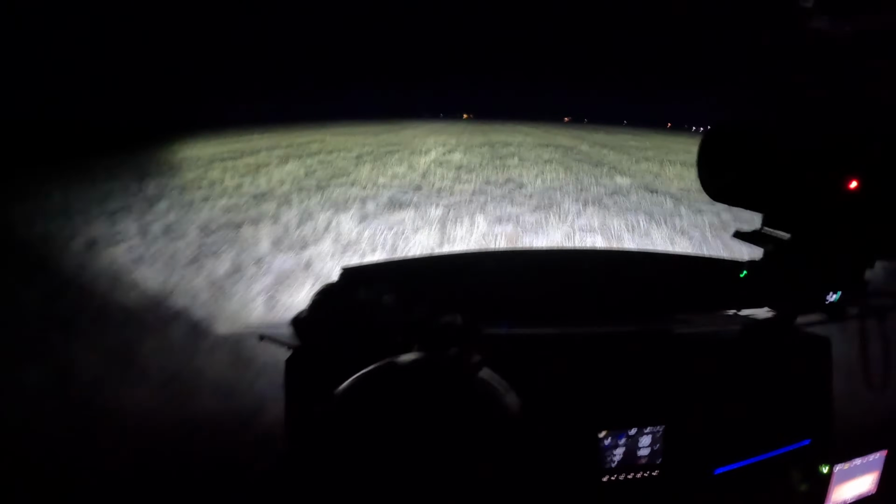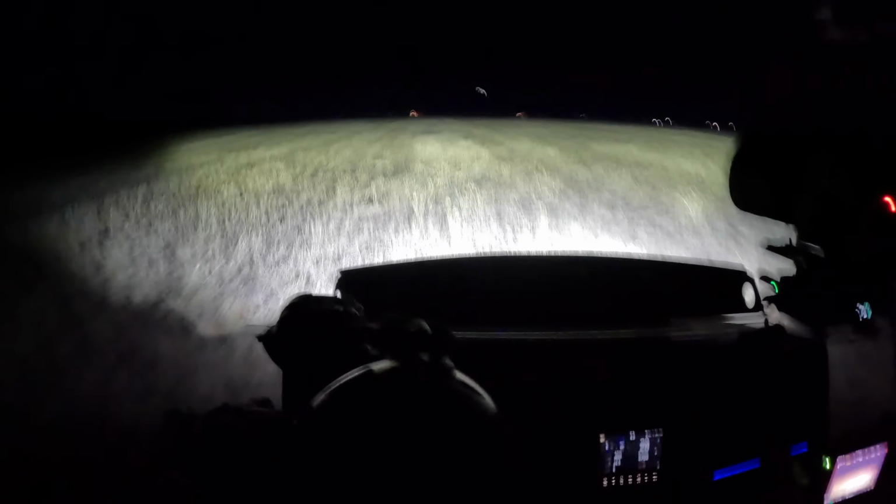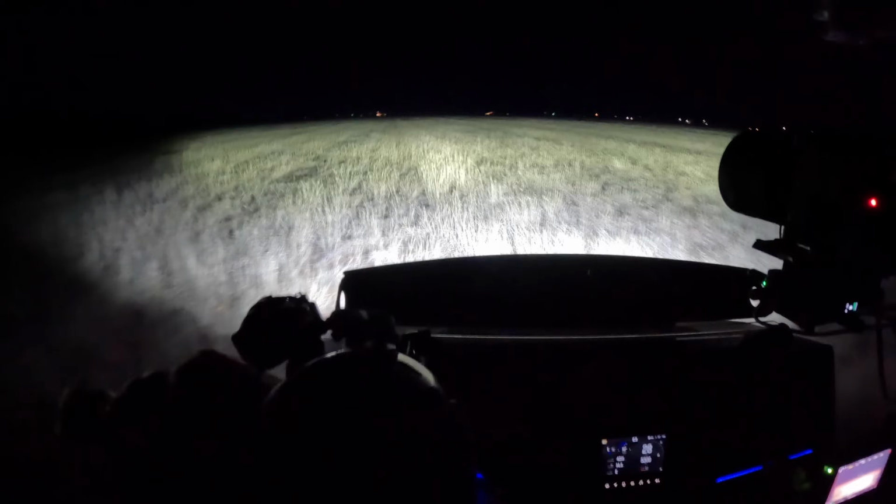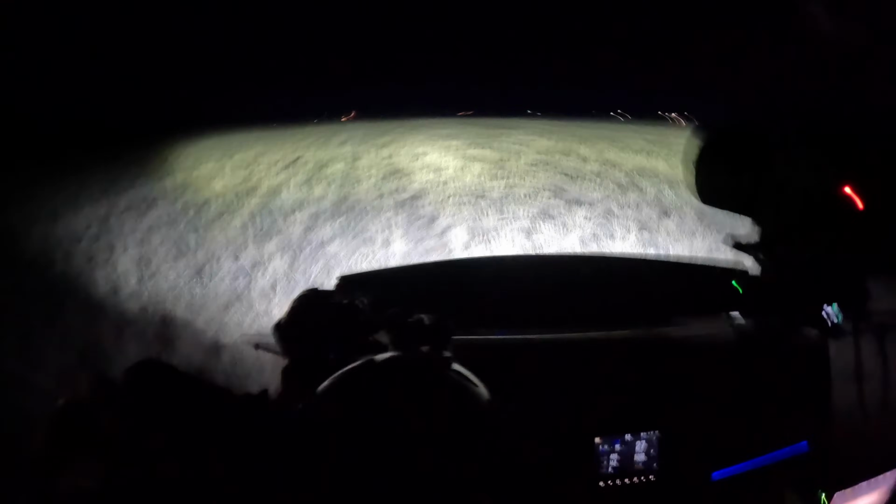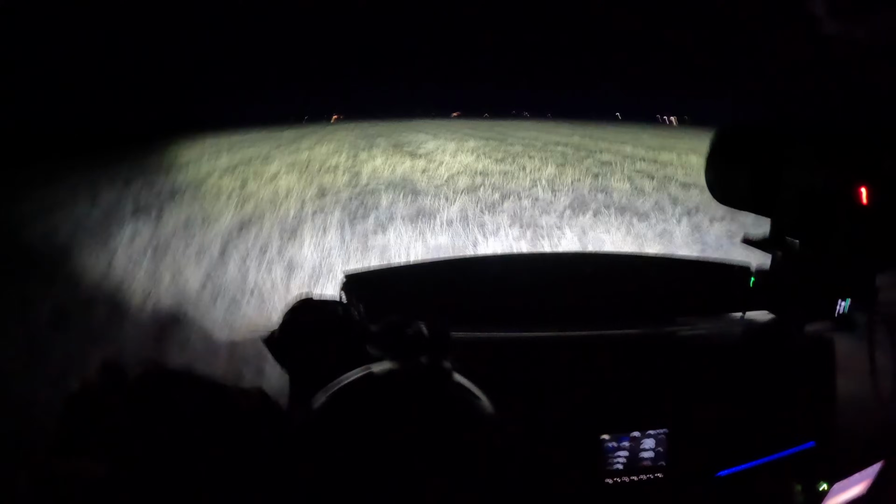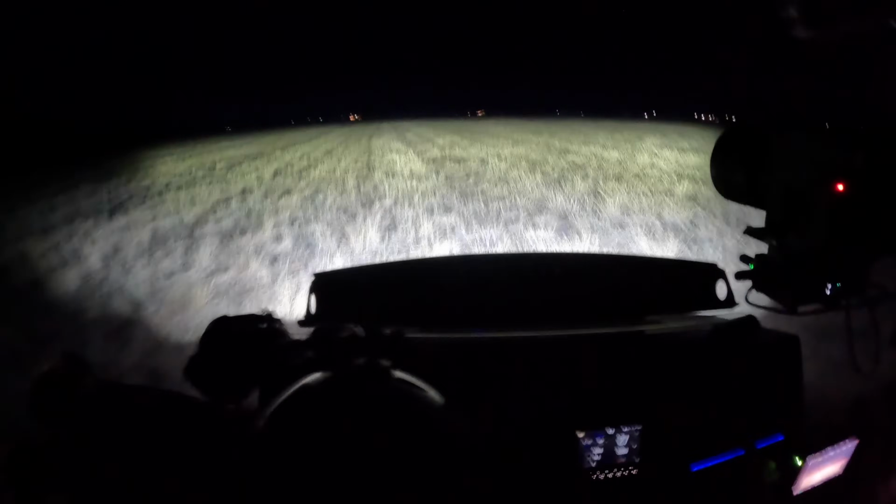Even though you've been able to call in plenty, they come in and we get them as close as we can, but as soon as the big lights go on and the machine accelerates, they turn around and they are so fast. I can gain on them, but I'm going so fast, it's too fast to release the eagle into that 45 or 50 mile an hour wind.